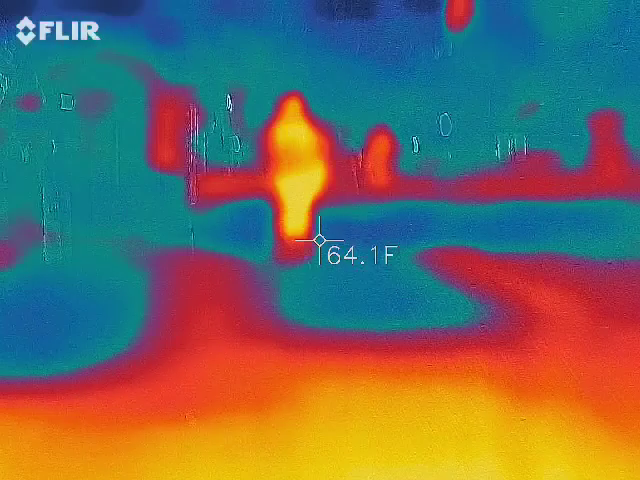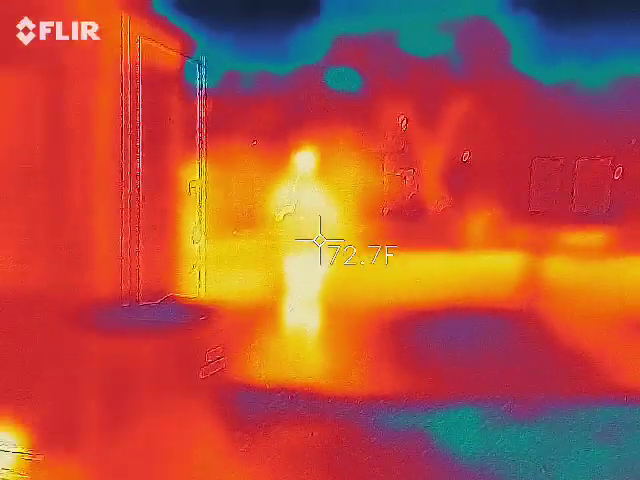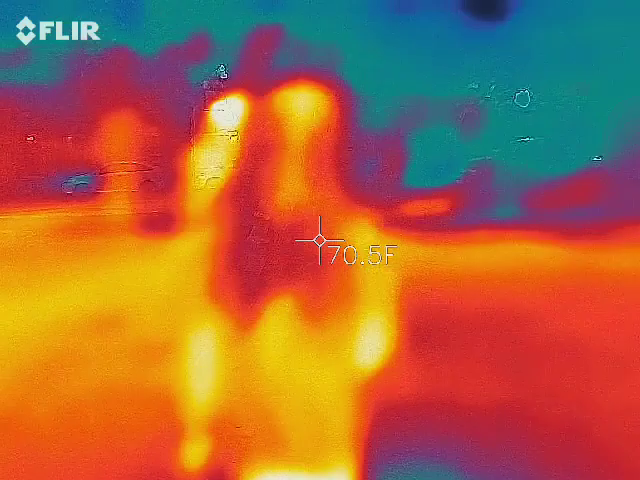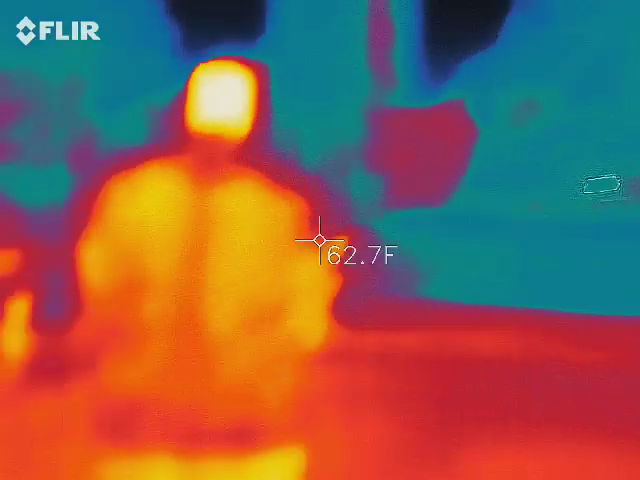And I won't forget about you. I need someone to walk in front of me so I can get this to focus better. Little button on the back, and one on the right. Show her how to do it, Bella.